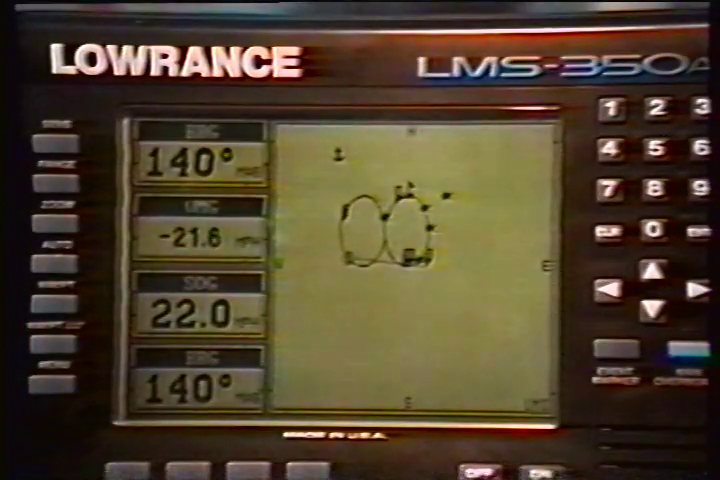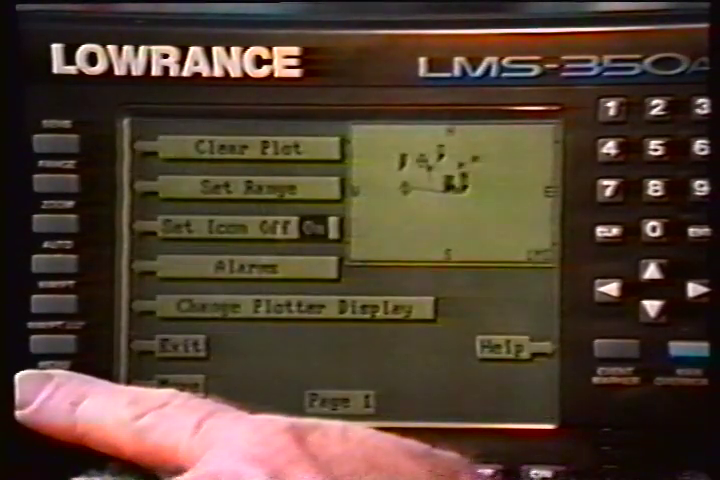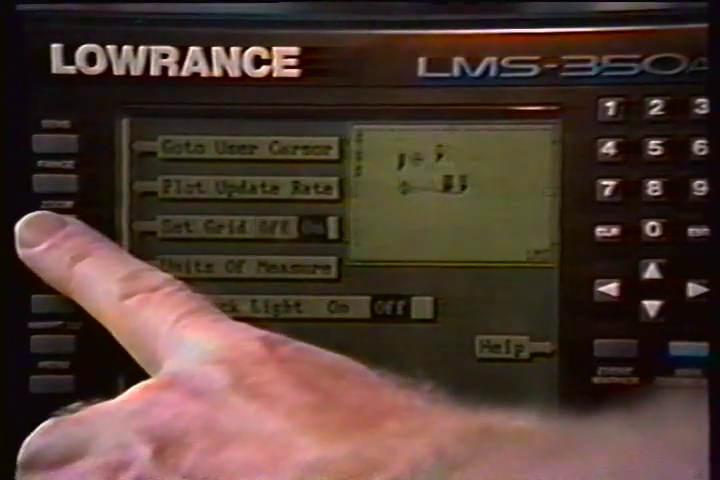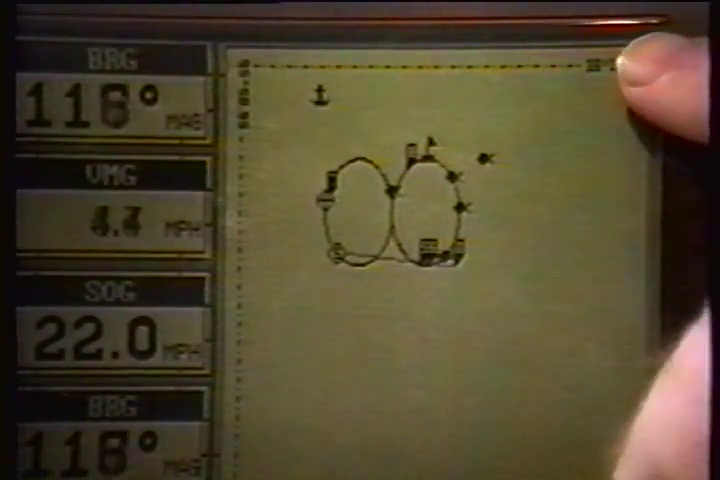The plotter can show latitude, longitude grid lines by pressing the key next to the Set Grid Off On label on the second plotter menu page. To turn the grid lines off, repeat the previous step.